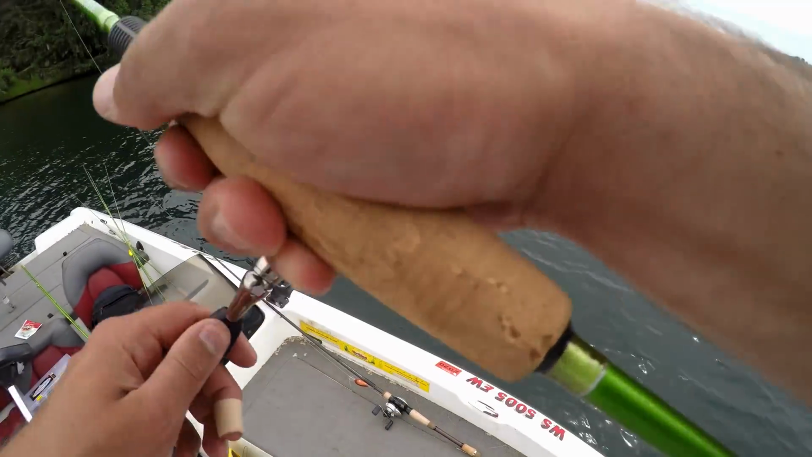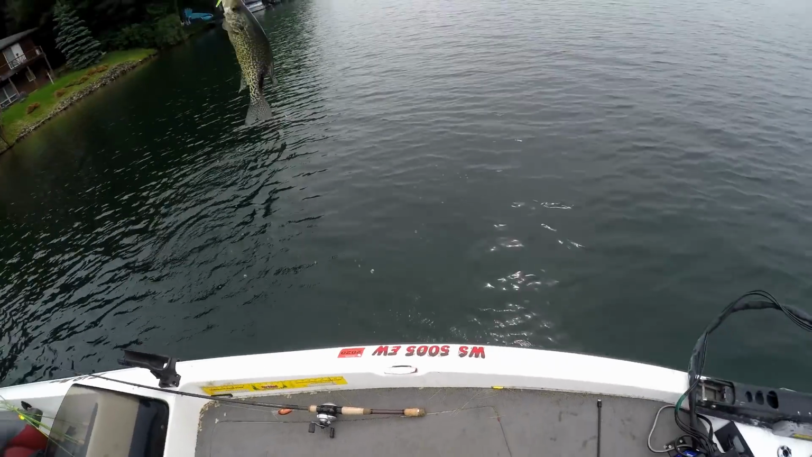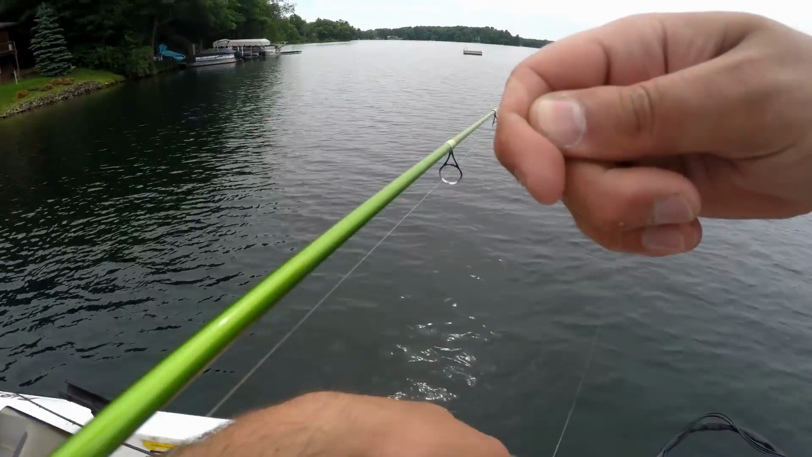There's a fish. There we go. There's a crappie. About time. I knew they were in here. Well, there's our first one. Came in about 12 feet of water.